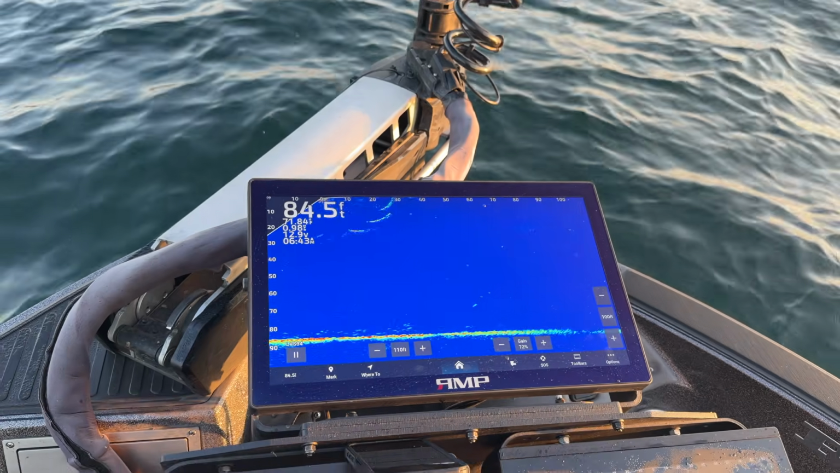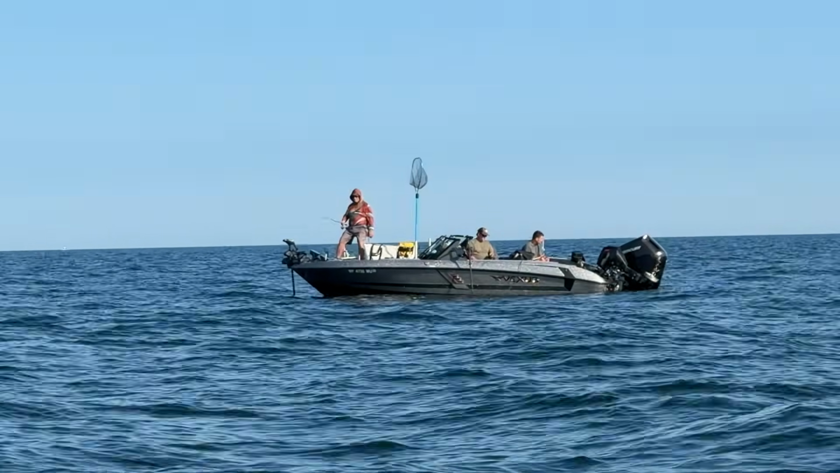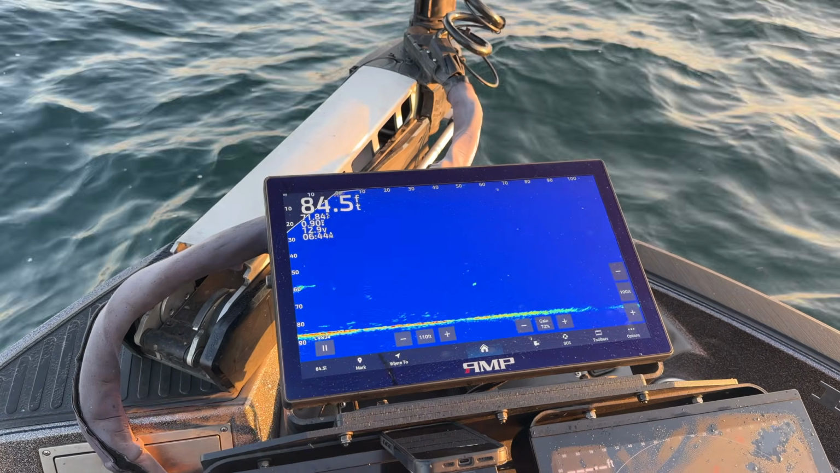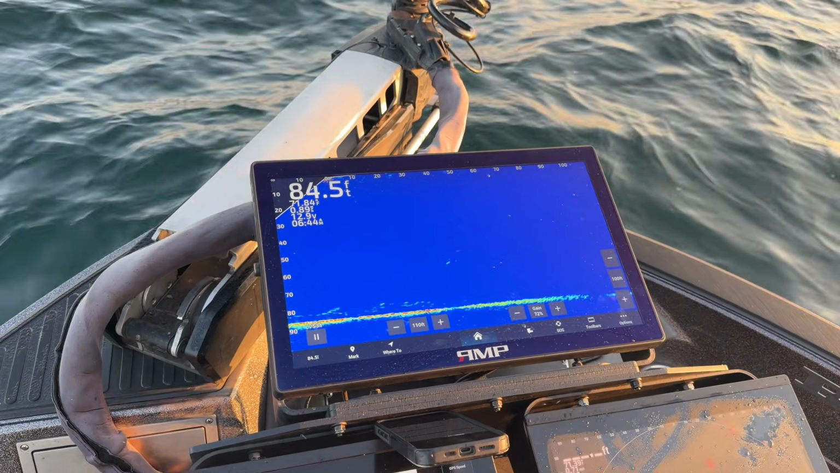I've got a 3/4 ounce. This may be a little light. I might have to go a little heavier. It's a little slow, but it's not that windy today. So we're just going to keep these in the same frame, see if I can get this one to come up, give it a little shake. One more shake here, see if I can get them to go.